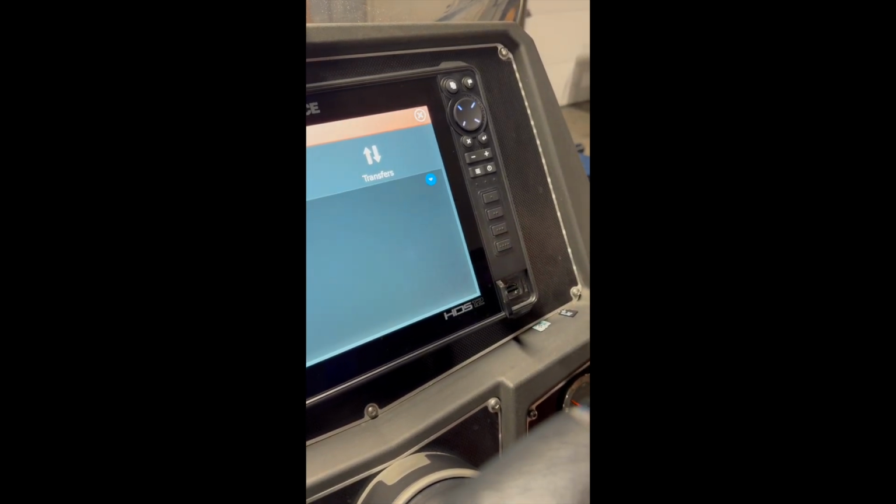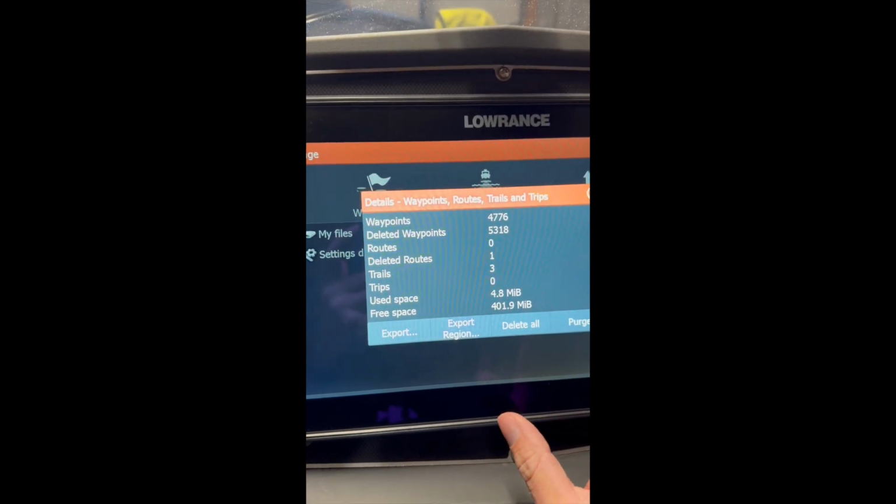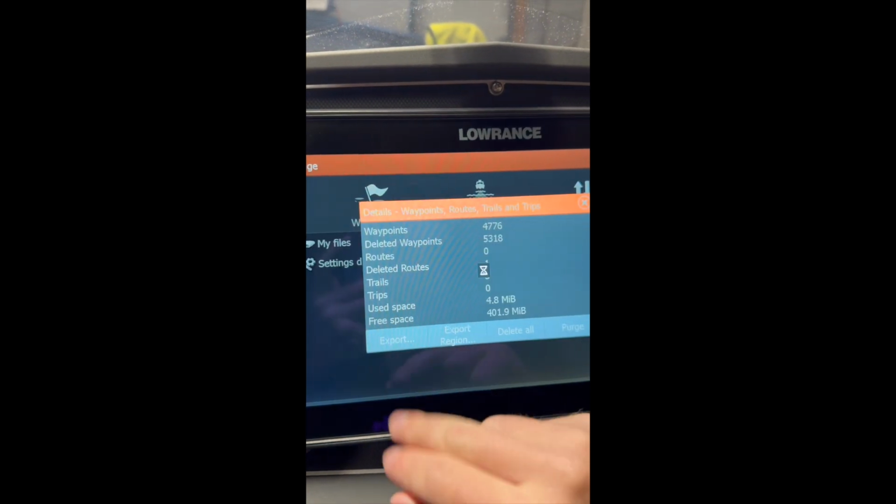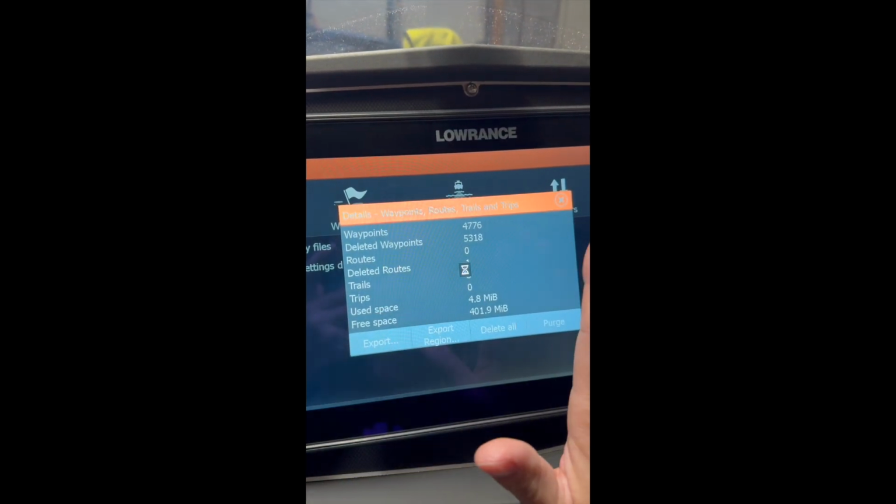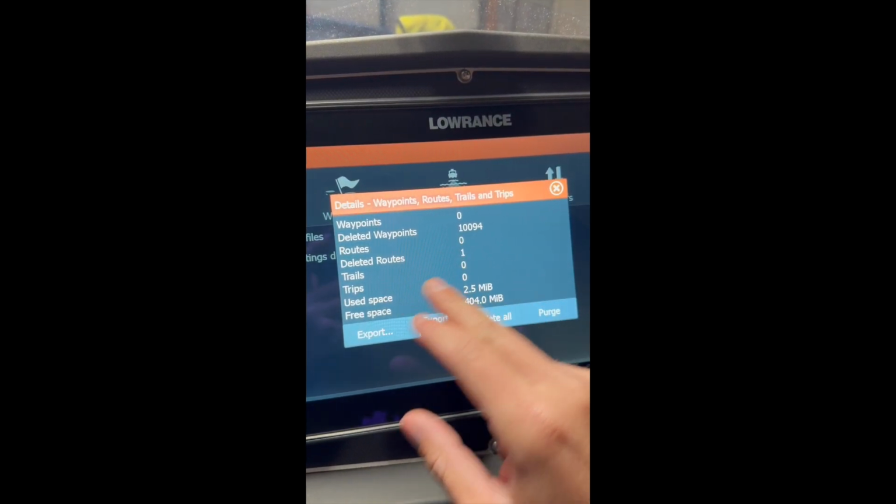Okay, got that SD card out. Then what you can do is go to Waypoints, and it's scary to do, I don't like doing it, but you can go to delete all, okay? You're going to hit yes, and it's going to delete all of those waypoints. You'll see, 10,000 have been deleted.